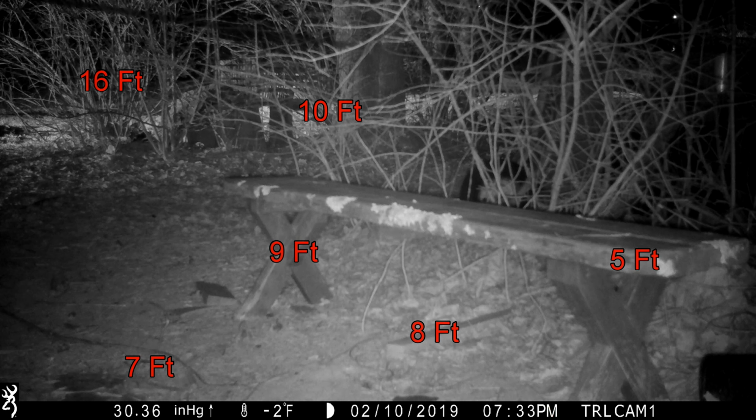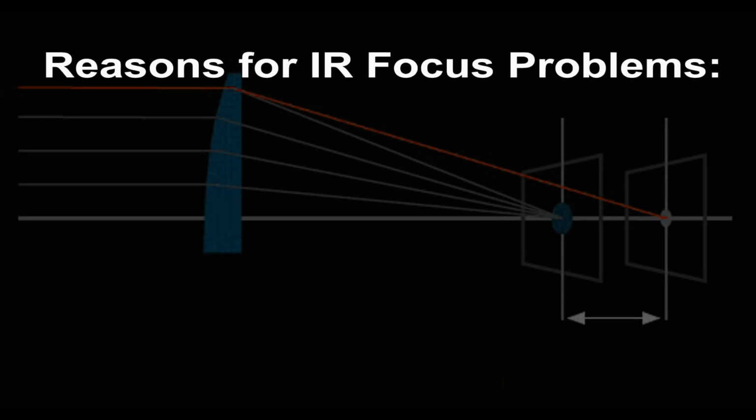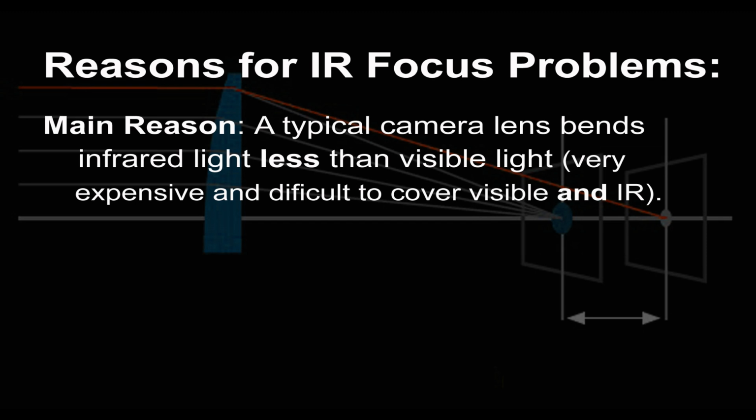When I measured the distance outside with a tape measure, it looks like at about 12 feet things start to come into focus, which is really too far. So that got me thinking, well, what's the story here? Why is that the case? Turns out there's a main reason why a camera lens doesn't focus quite so well with infrared light.